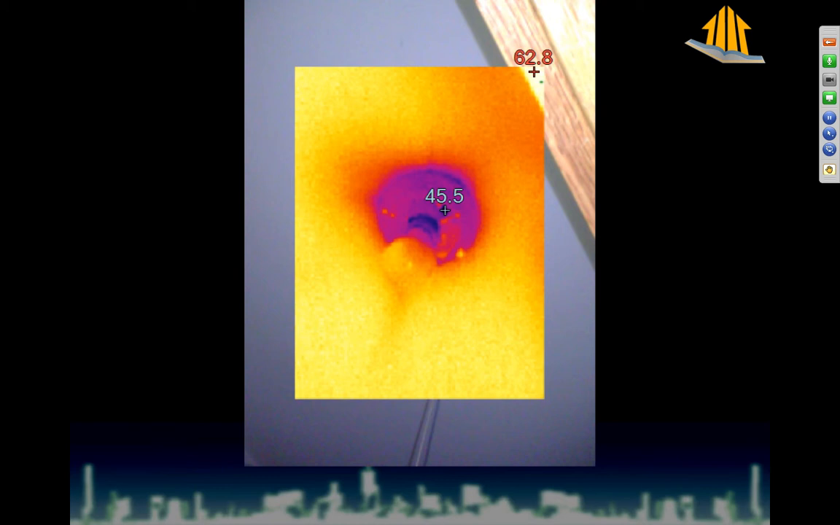It sucks air in from the mail slot, and there is no heating register in here, so it's going to cool down. That's a normal effect of having a room that does not have a heating source in it, that the door stays closed most of the time. So there is no fix for this closet, except for the fact that we could seal up the mail slot, but still this room is going to be colder than other rooms.